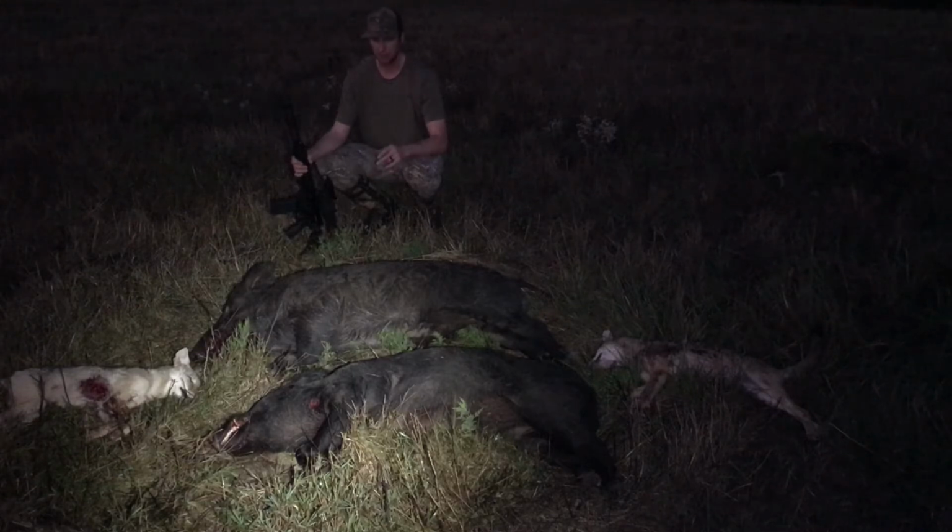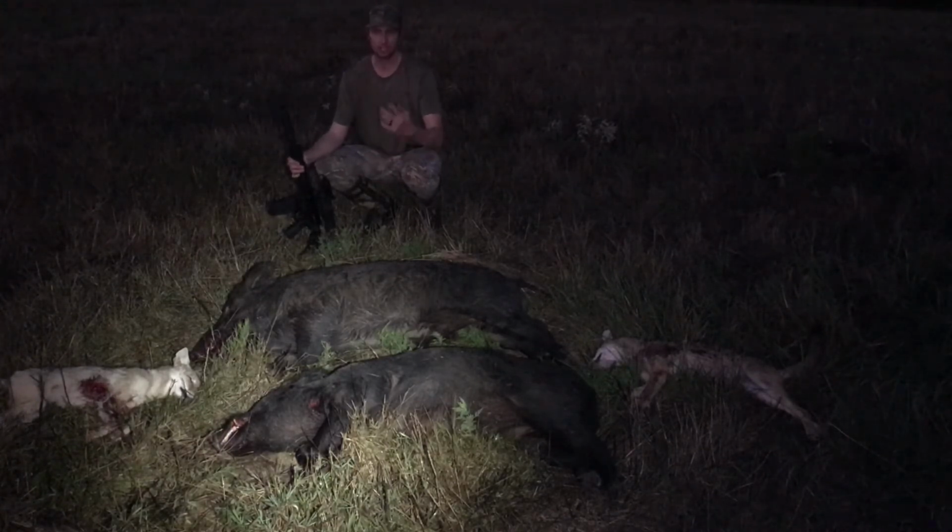I got the first coyote probably a little before 10 o'clock, and then I got the second one probably 10-15 minutes later. After that, I was able to call it up with the Primos Lil Dog mouth call. I had a third one that was howling at me, but I just couldn't get him to come out of the tree line. And once we packed up and left this spot and went out to the lease, I was out there for a couple hours before we saw anything.